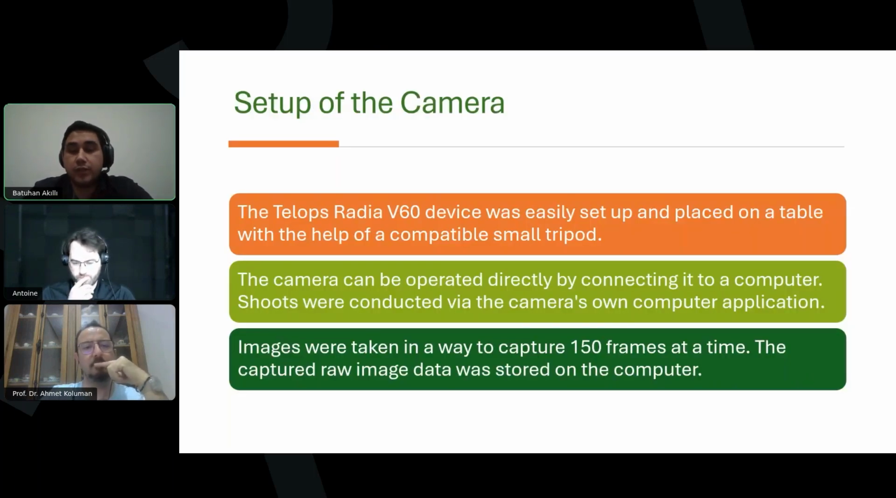Setup of the camera. The Telops Radia V60 device is small, compact, and portable. Due to this advantage, we place this camera on the table using a small tripod. It is easy to set up. The camera has two cables, one power cable and one connect cable. We connect the camera to a computer and operate it. We take the images using the camera's computer application. We capture 150 frames at a time. All raw image data is saved on the computer storage. Next page.